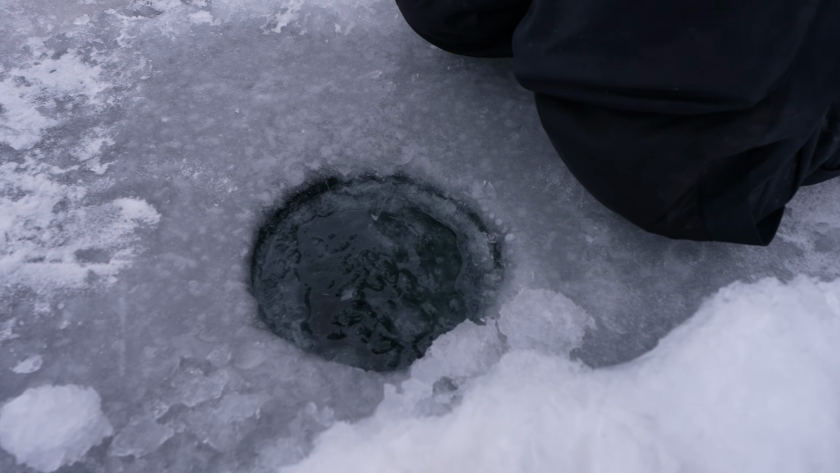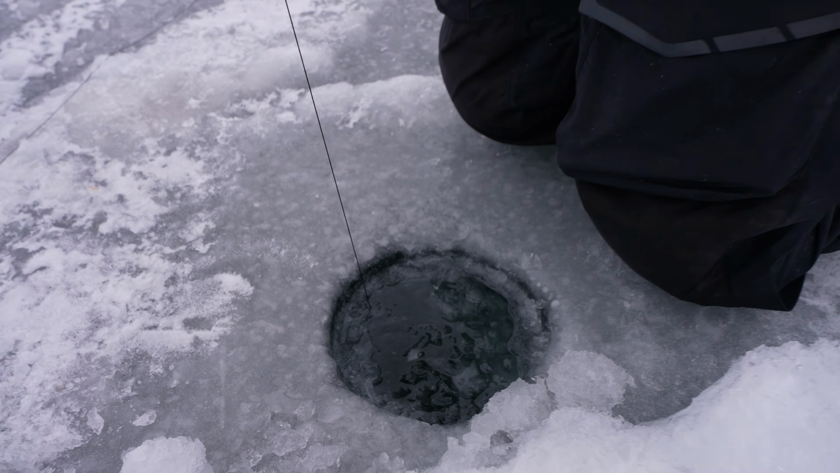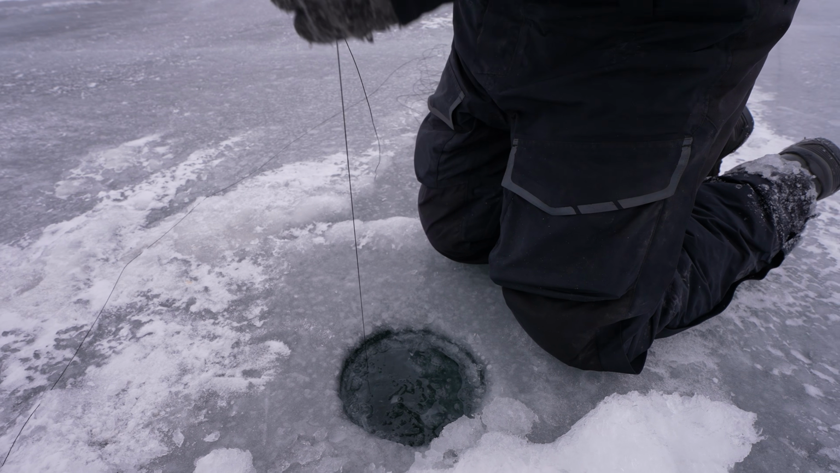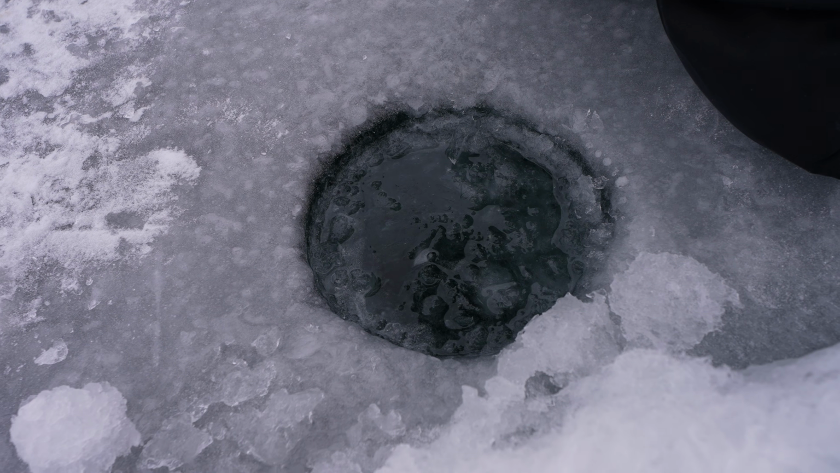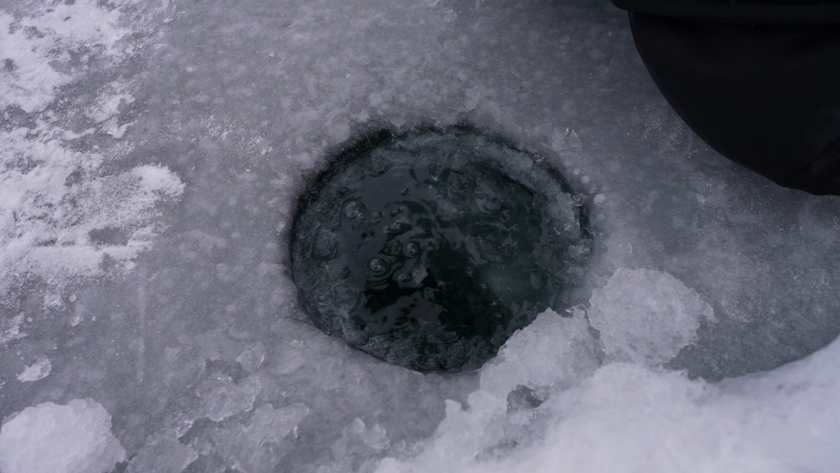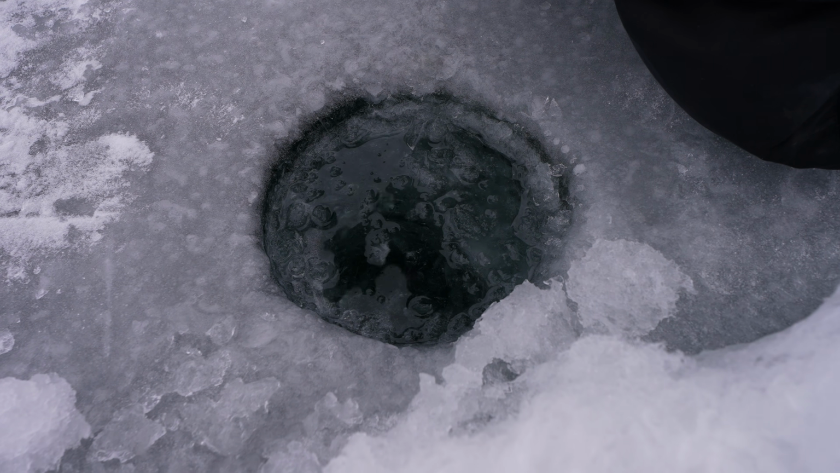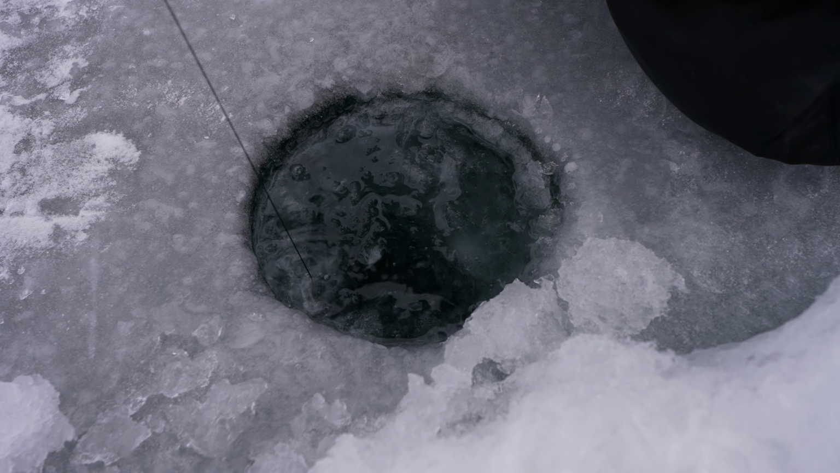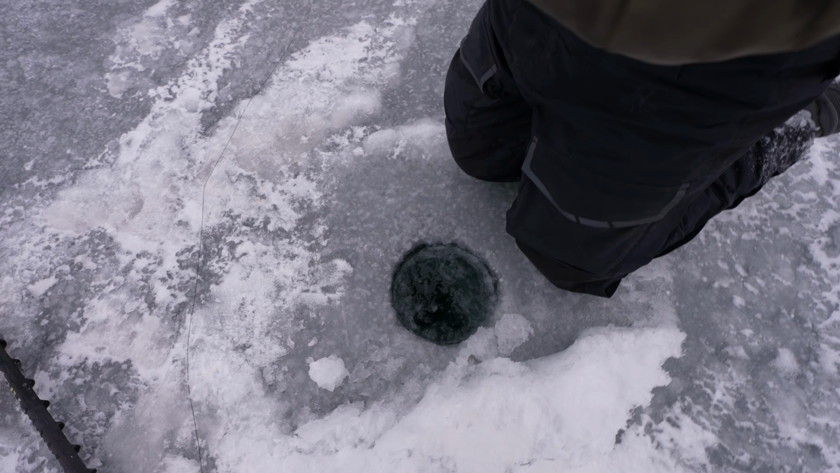Where are you? I'm in leader. Getting angry here at the hole. Just want to take a look at you, girl. Pike. Is it? Pike. Dang it. It is a pike. That's kind of what I anticipated when I saw how much it was running like that. But we'll catch you anyways.